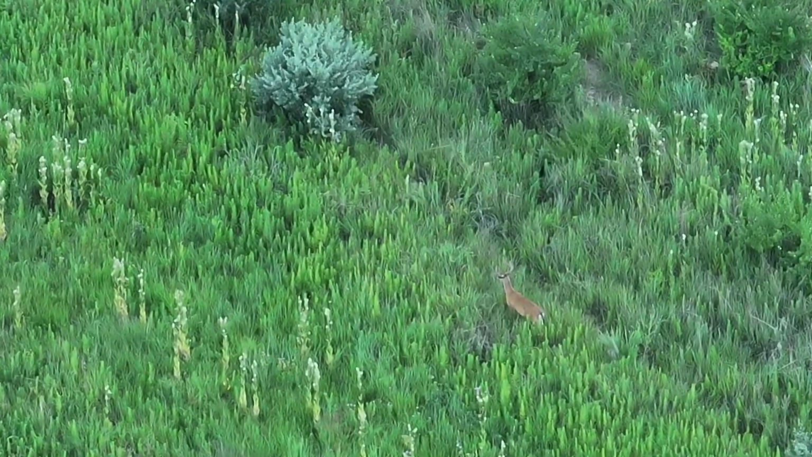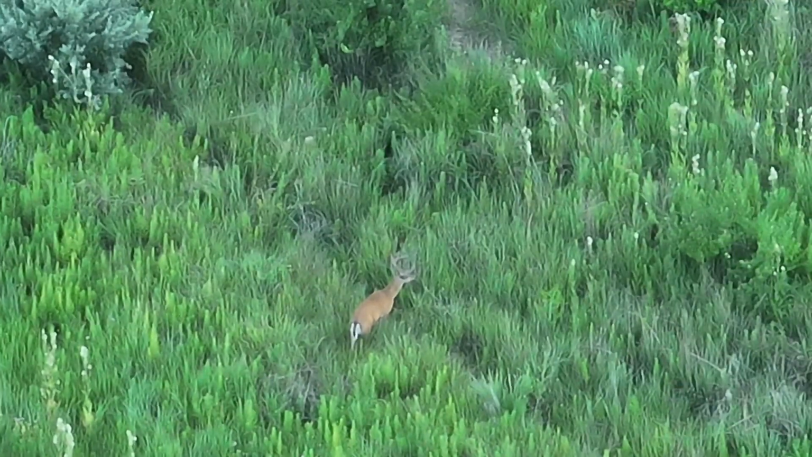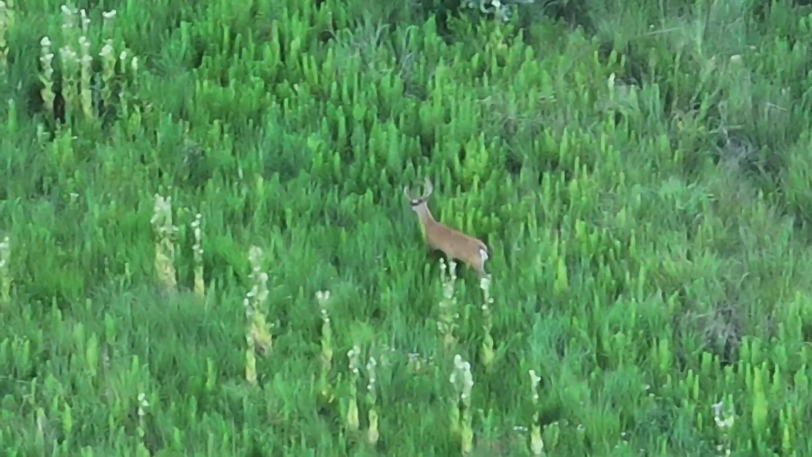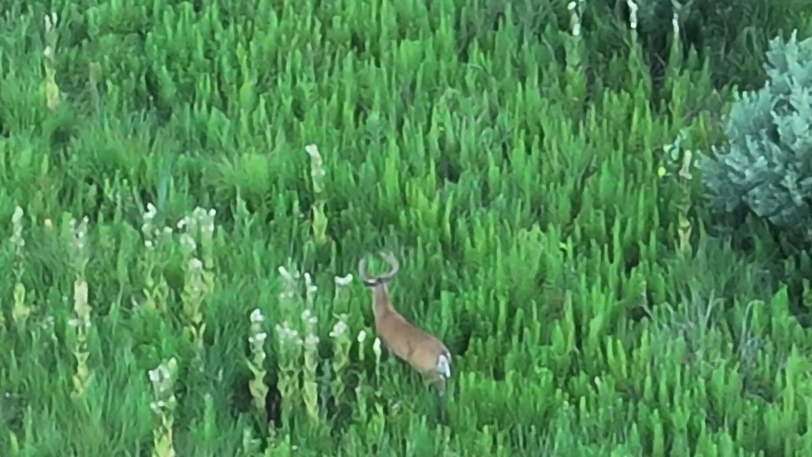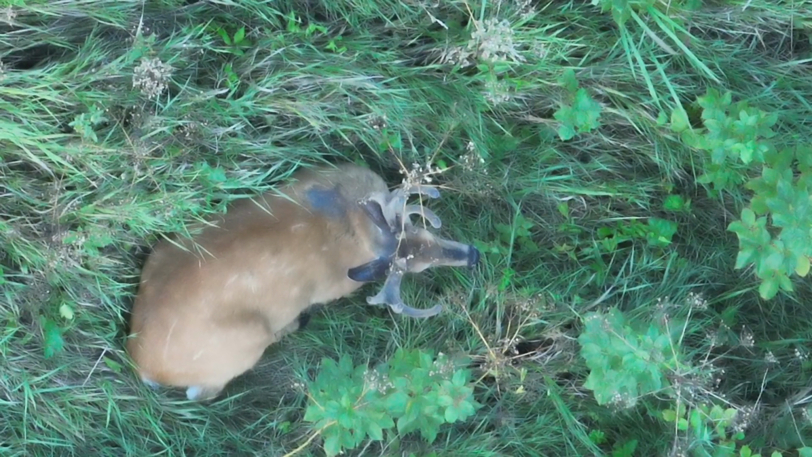This is a pretty big guy here. I'm thinking at least 8, pretty wide, possibly a 10. I didn't want to drop down too much. I was at 400 feet, and he's on the move a little bit, but this is a big body deer. So that's 400 feet, and this is a big deer, body-wise. Rack isn't super big, but probably a 3-year-old, I'm guessing. This area does produce some big deer, and here come some close-ups of a deer that was pretty amazing.